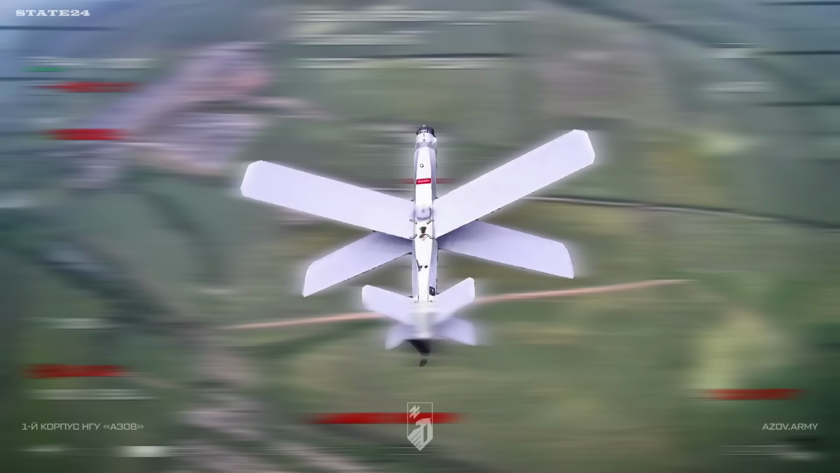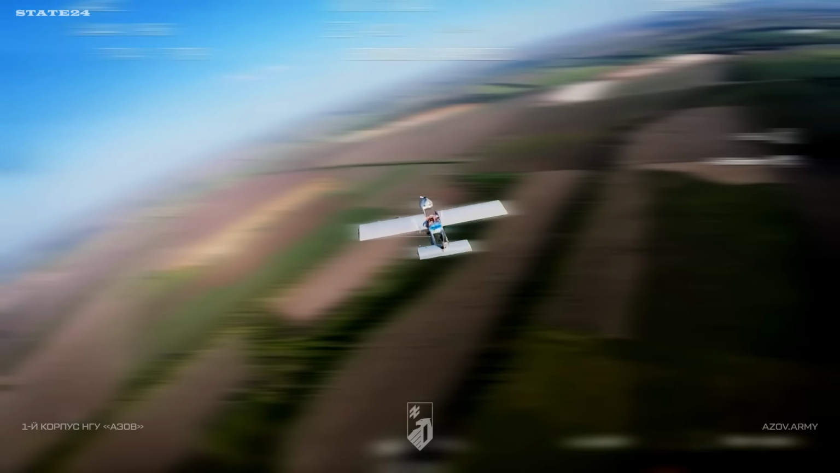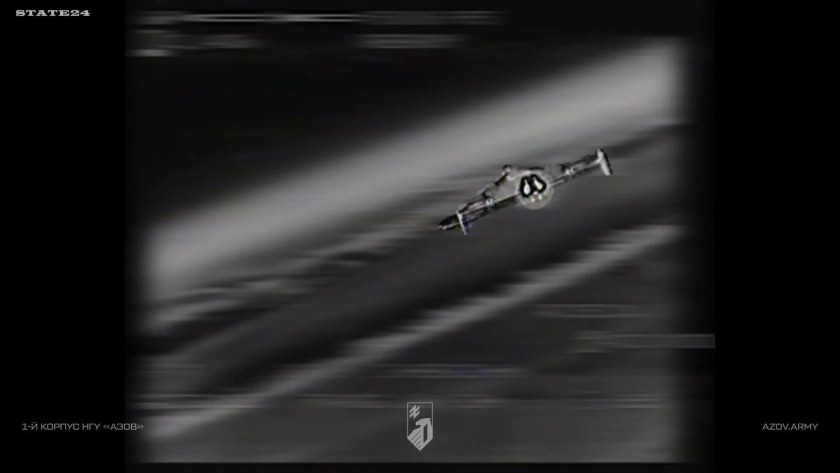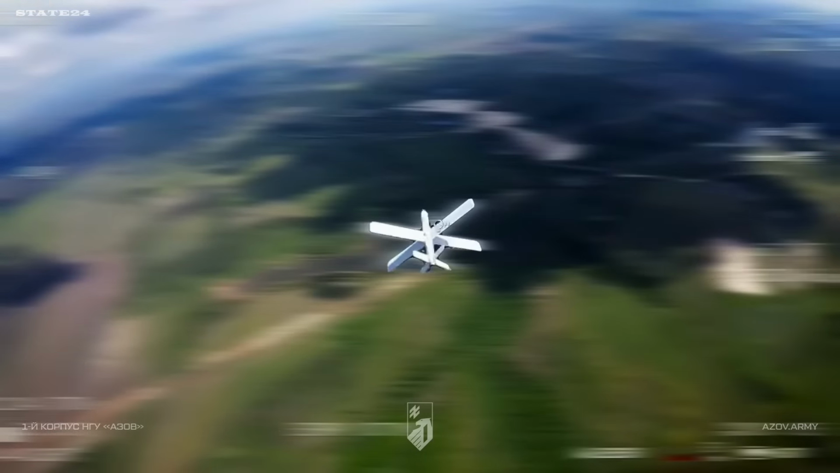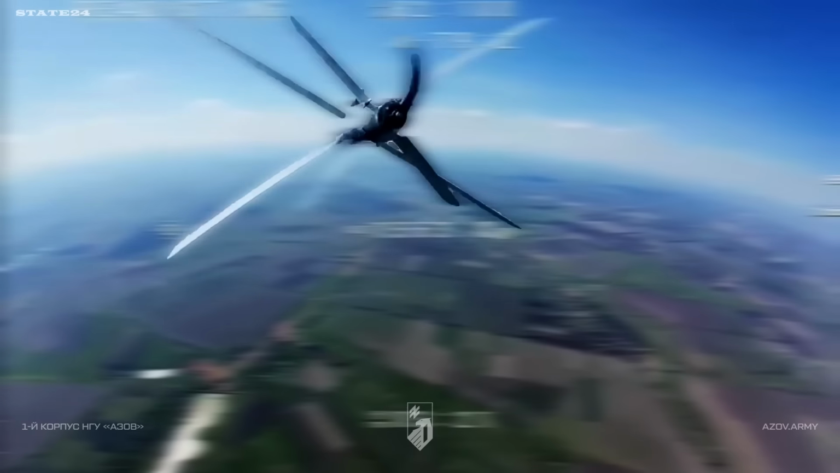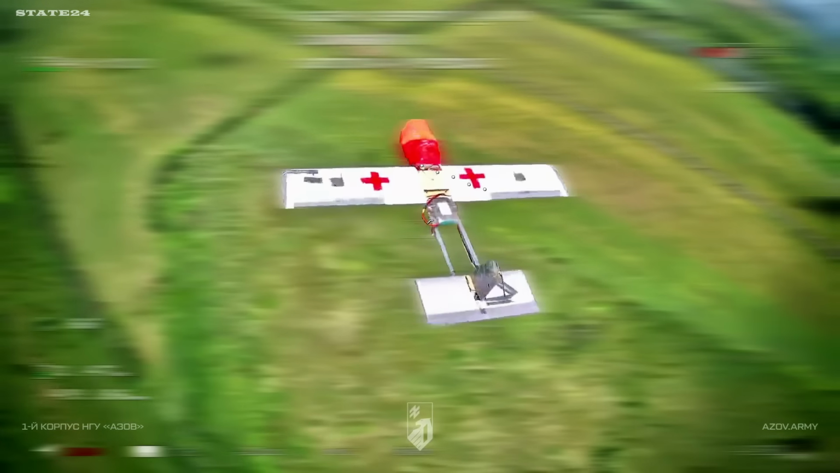Every Shahed, every Gerber, every reconnaissance system that was supposed to feed targeting data or strike Ukrainian positions, stopped by a single cause. This is what the defensive side of the drone war looks like. For every drone you see striking Russian positions in this footage, there are dozens being intercepted above Ukrainian cities and military positions that never make the headlines.